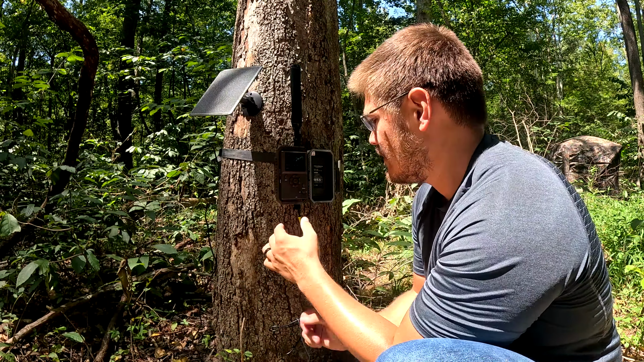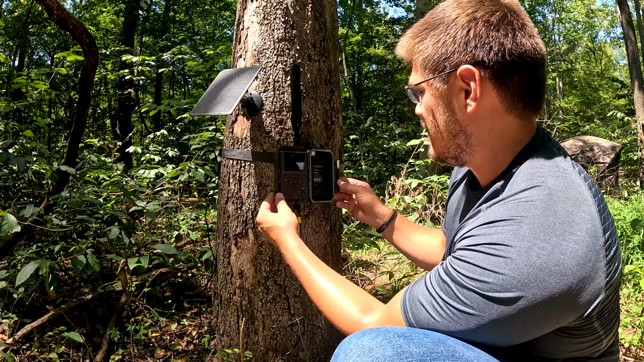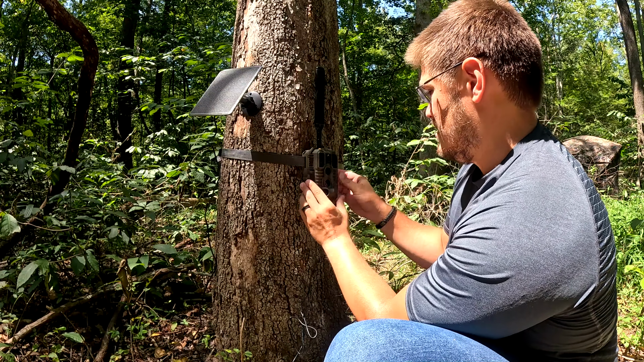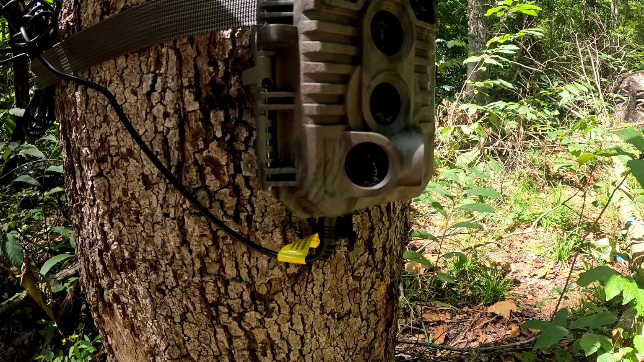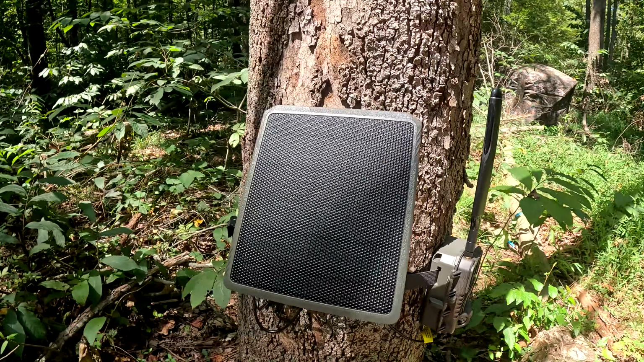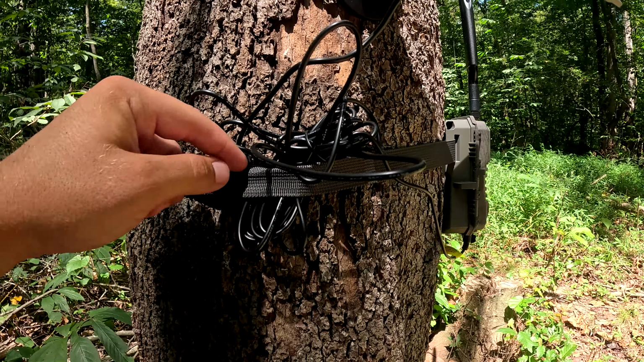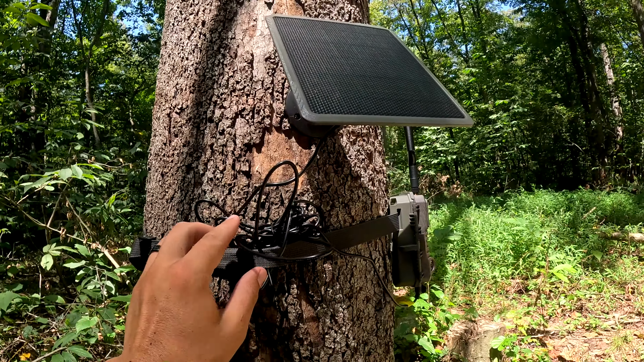So make sure it turns on like that. Then that's it, and we'll close it. There we go. All right, there we go guys, all set up under there. And I actually took the zip tie they gave me, zip tied it, and then actually put it underneath this strap. And you actually don't have to do that, but I figured that actually worked really good.